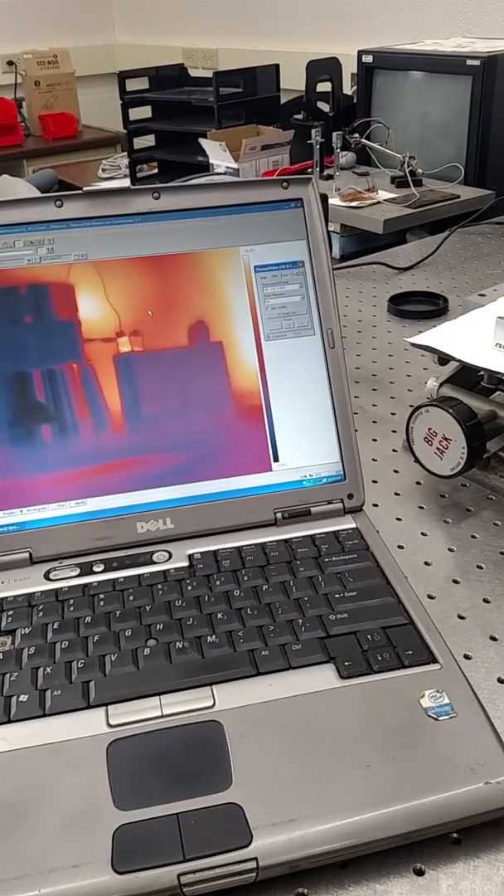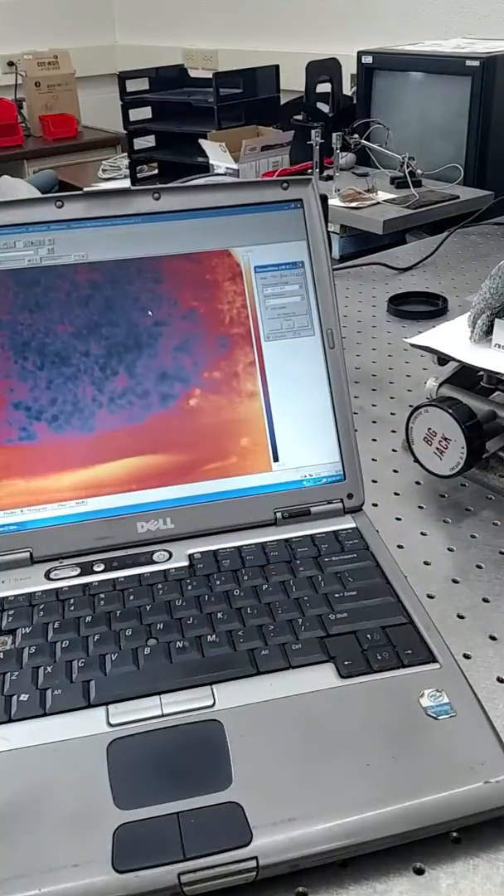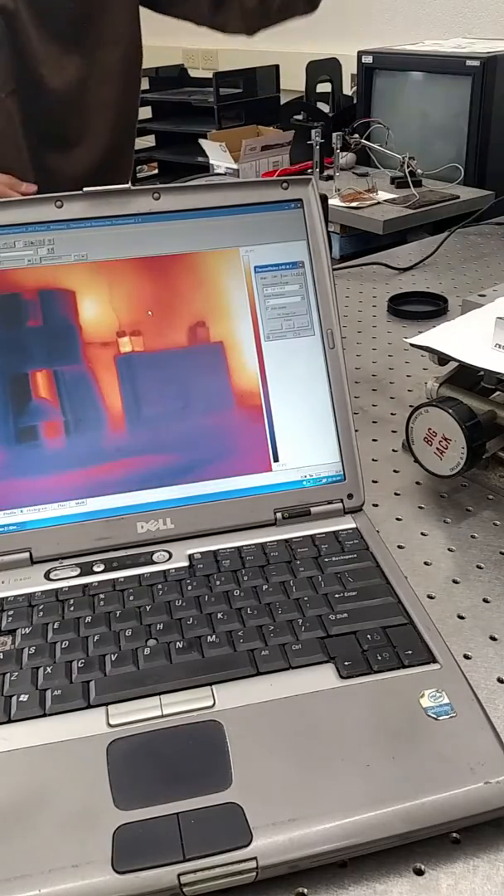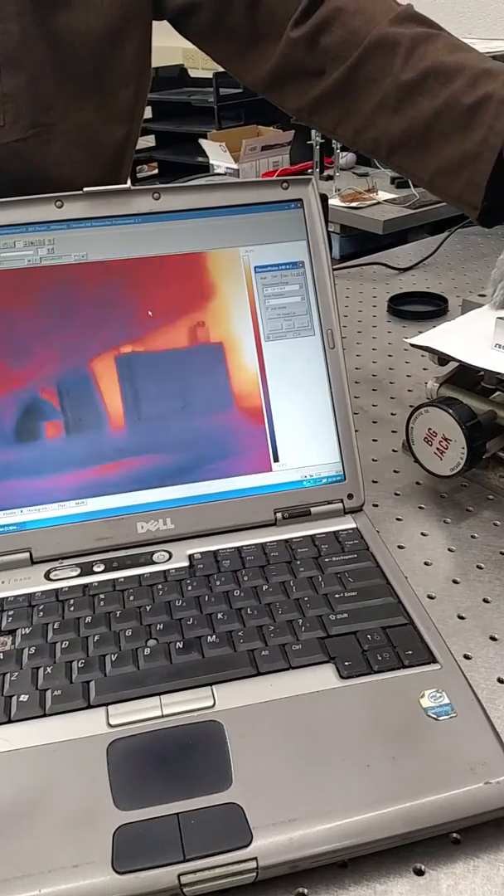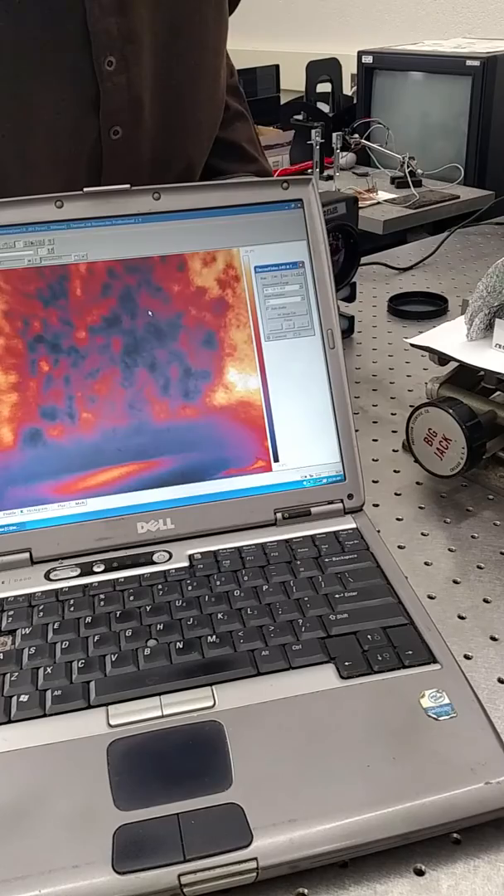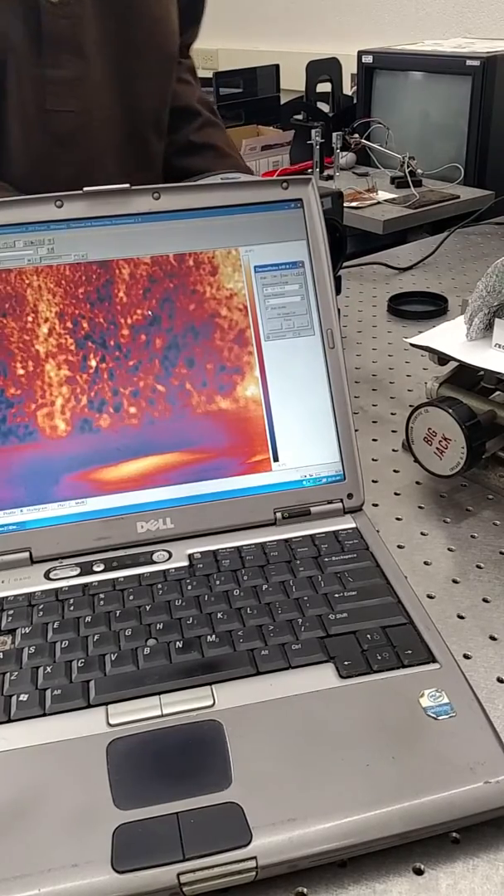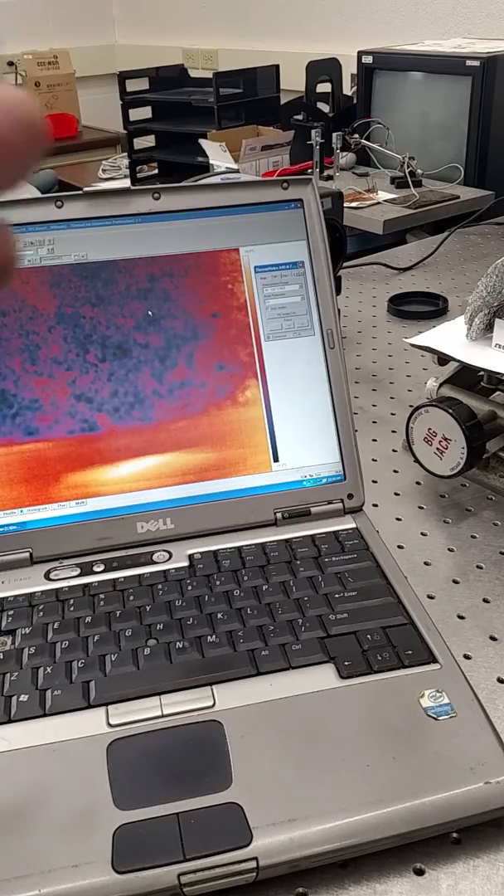The way you measure the temperature of the room, which is called the reflected temperature, is you put something shiny in front, like this foil thing I made. You can find this procedure online too. It's very standard. So you put this type of shiny foil. Maybe I'll adjust it so it gets a little bit more. That's about as good as it's gonna get. Because wherever you place your sample, there's gonna be light coming. All these different things are creating heat and stuff like that.